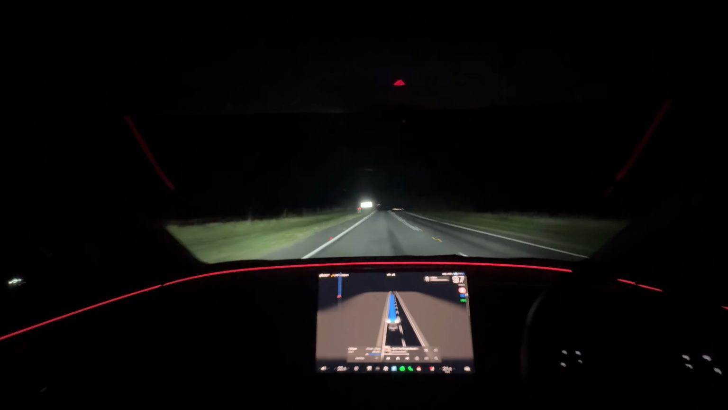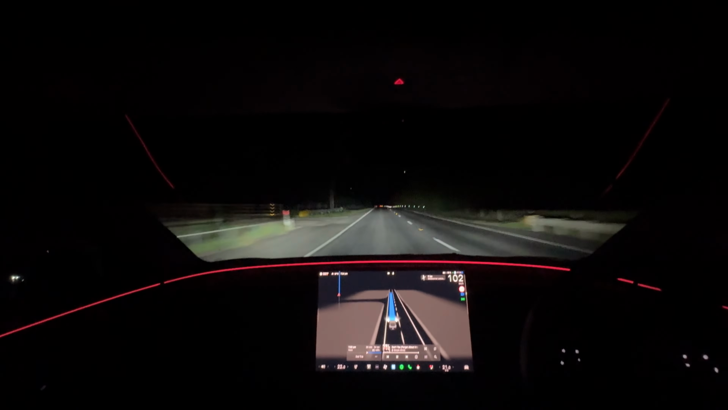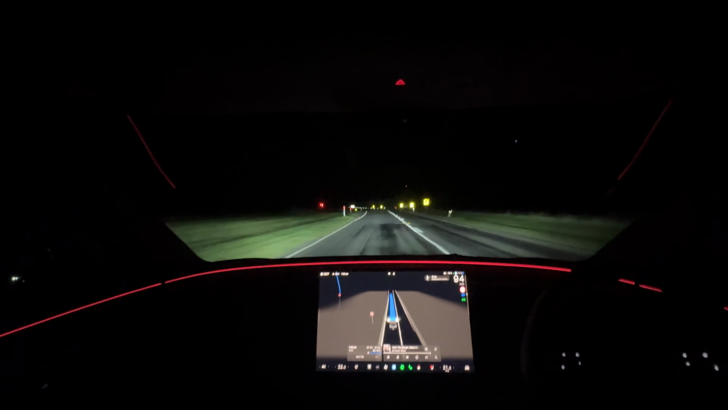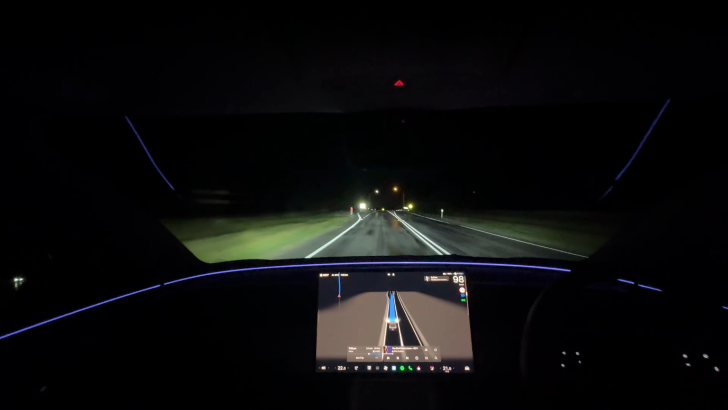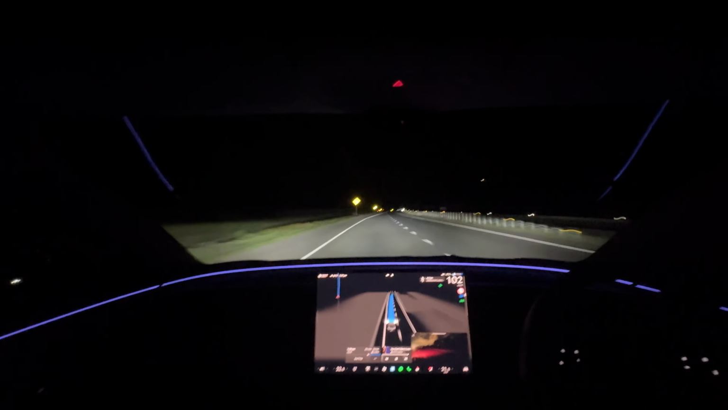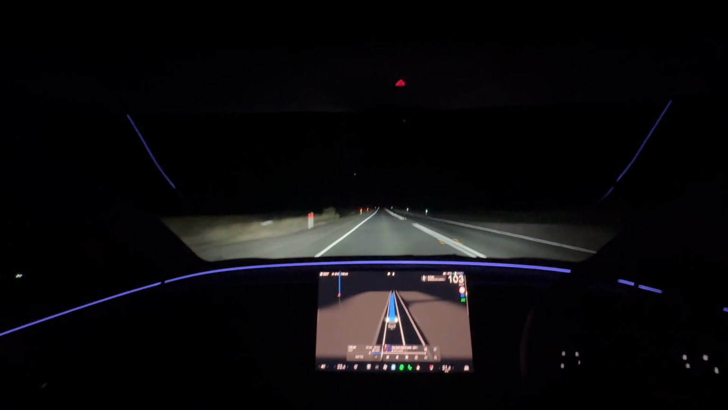From what I noticed, I felt that the adaptive high beams were working slightly better. Maybe I was just paying more attention, but as you can see in the time lapse, they just worked so well, and FSD was flawless on this part of the drive. No jittering around, no nothing. It just was absolutely perfect. Especially in these dark conditions at night, human drivers struggle, but the car handled this absolutely perfectly.